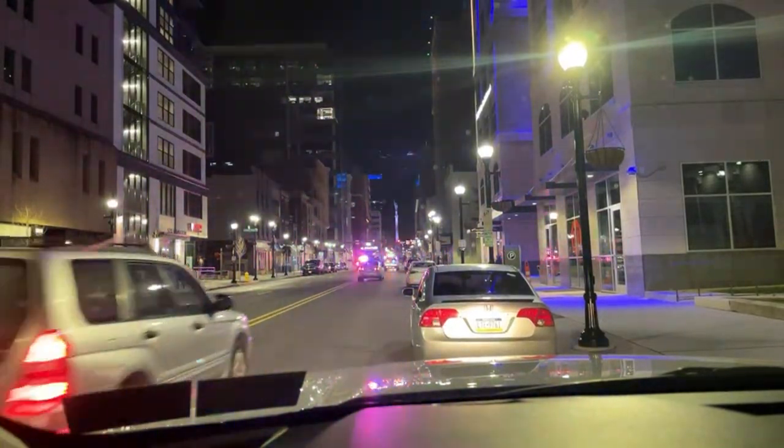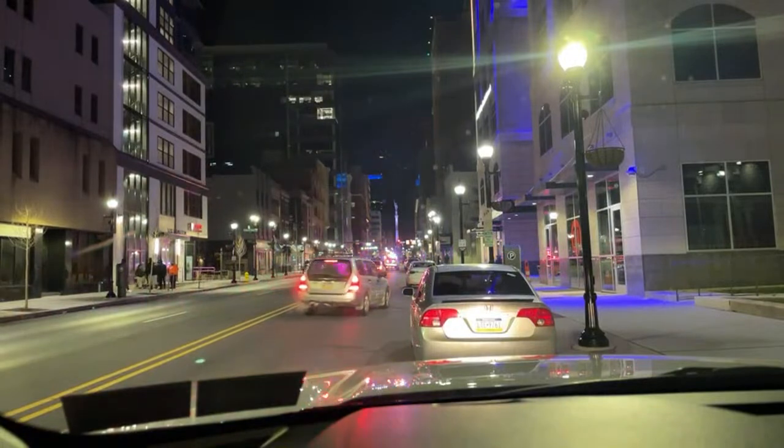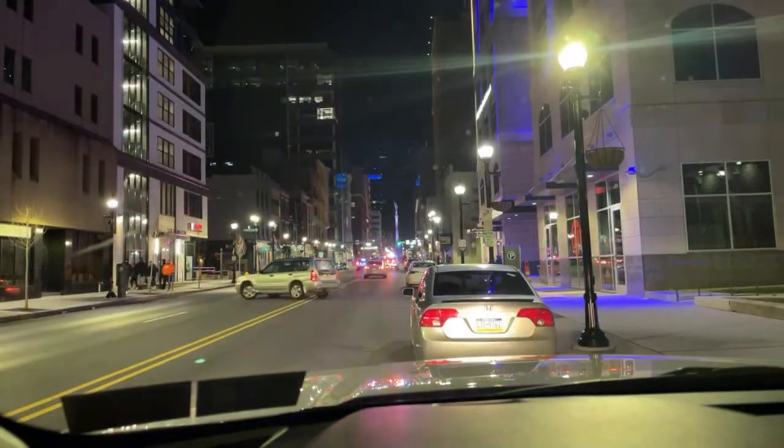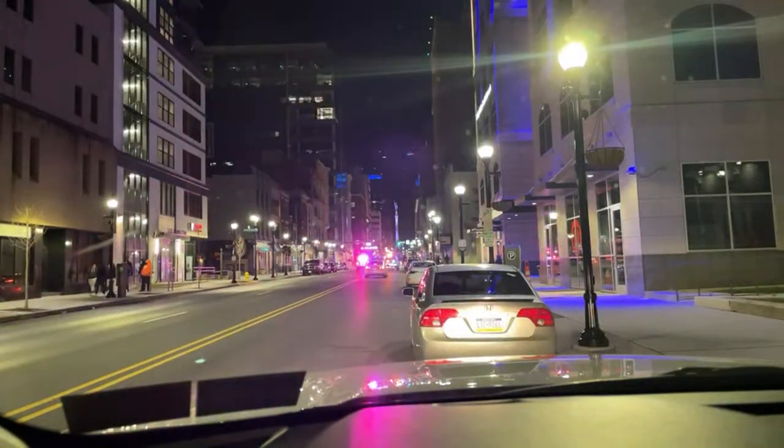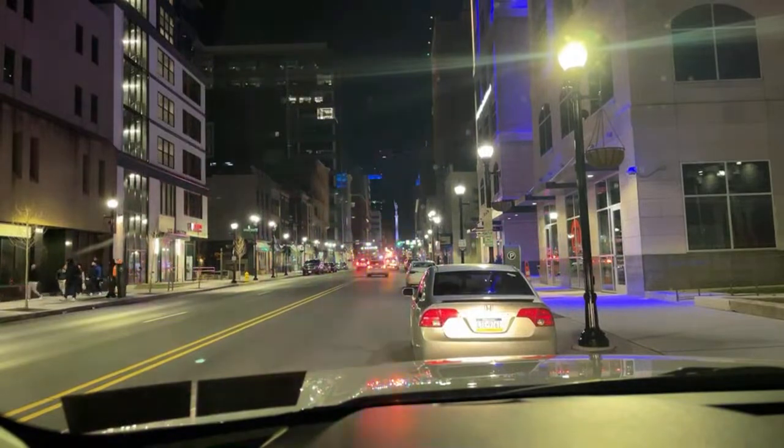Robert Morris Boulevard, apartment 205, for noise complaint, or check on the welfare. Police states that you hear loud music and yelling and possibly something being thrown around. 211 Robert Morris Boulevard, apartment 205.